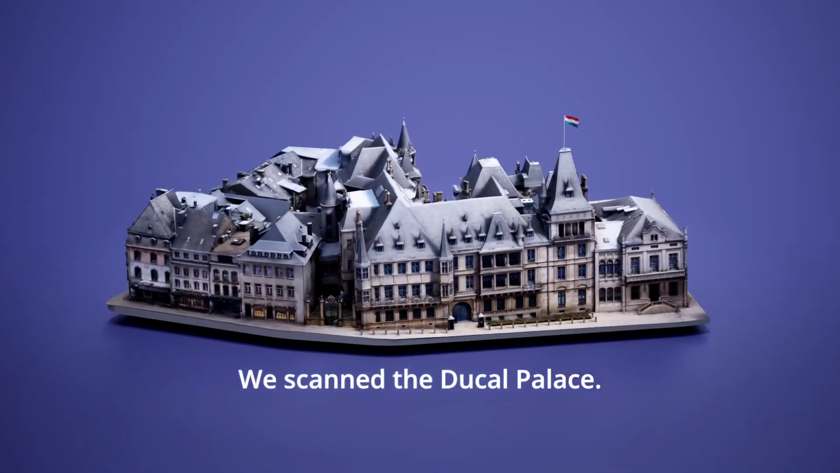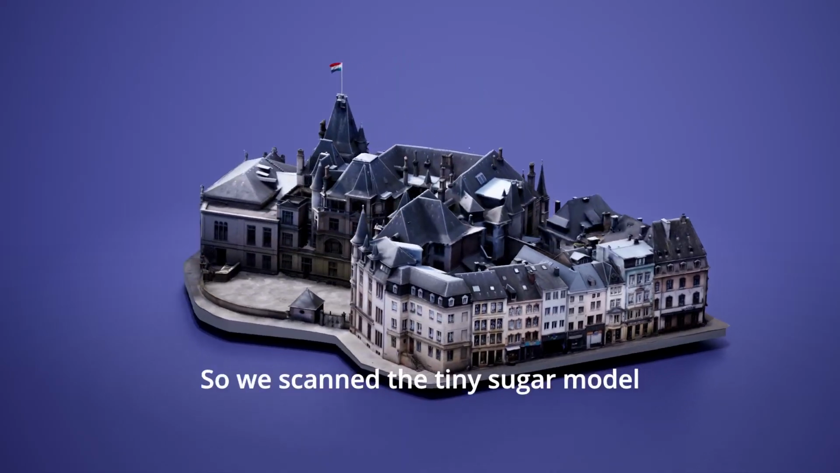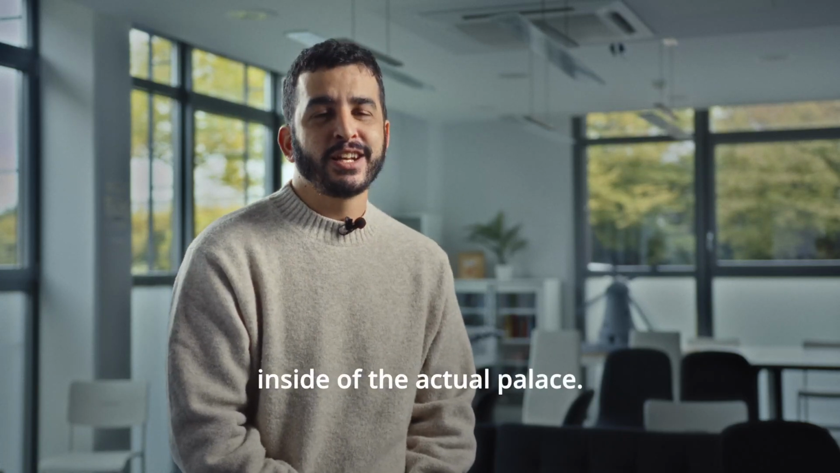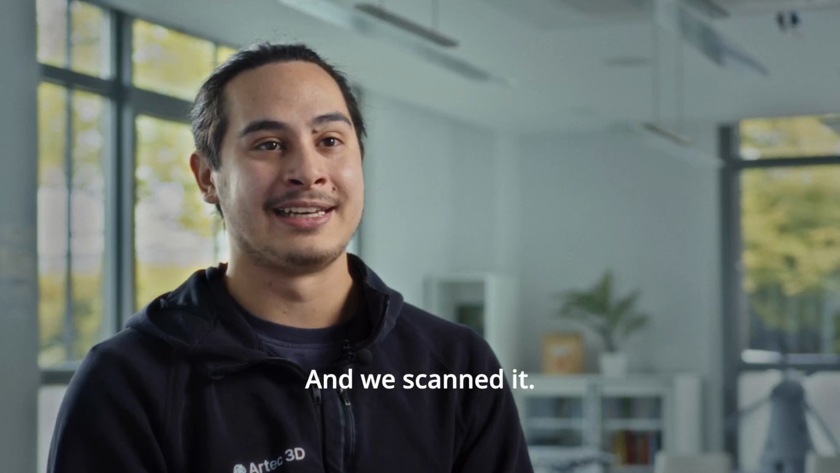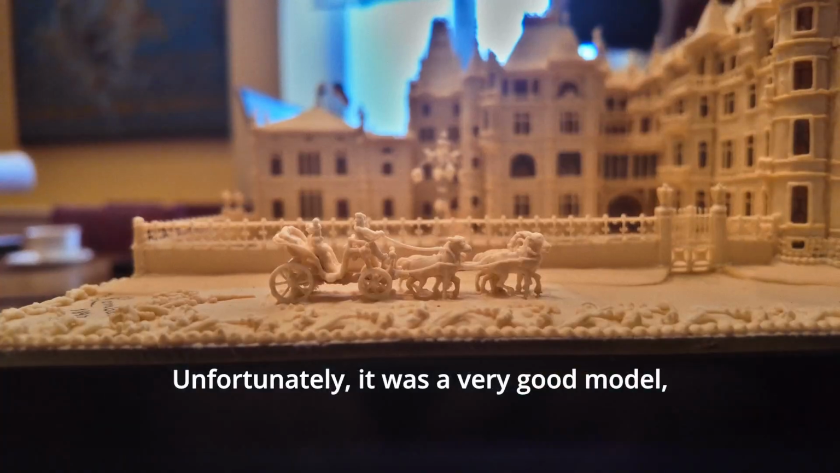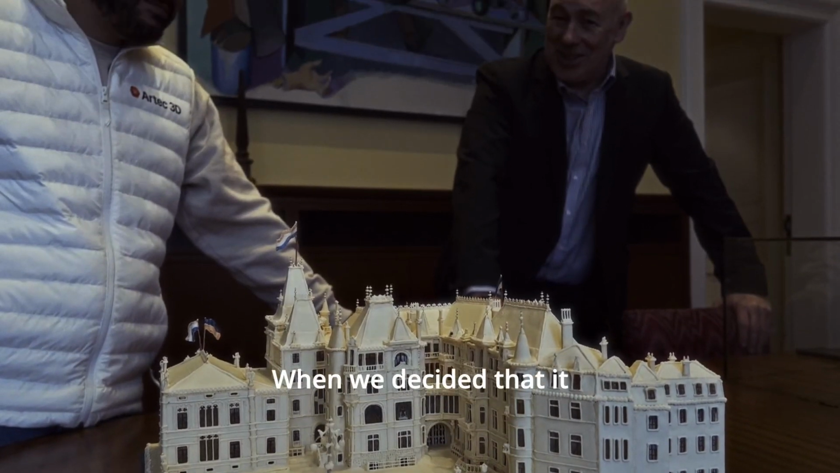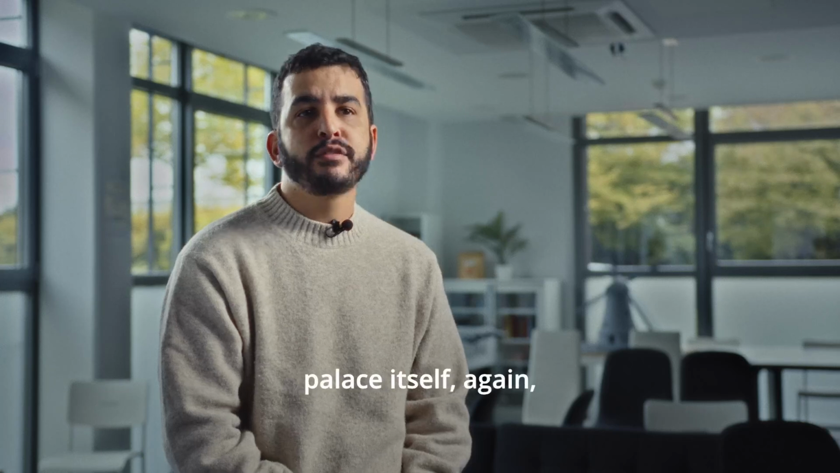We scanned the Ducal Palace. We scanned it both inside and out, so we scanned the tiny sugar model inside of the actual palace. So it was completely made out of sugar, and we scanned it. Unfortunately, it was a very good model, but it was not the same as the real one. When we decided that it wasn't enough for our needs, we scanned the actual palace itself, again with the Ray